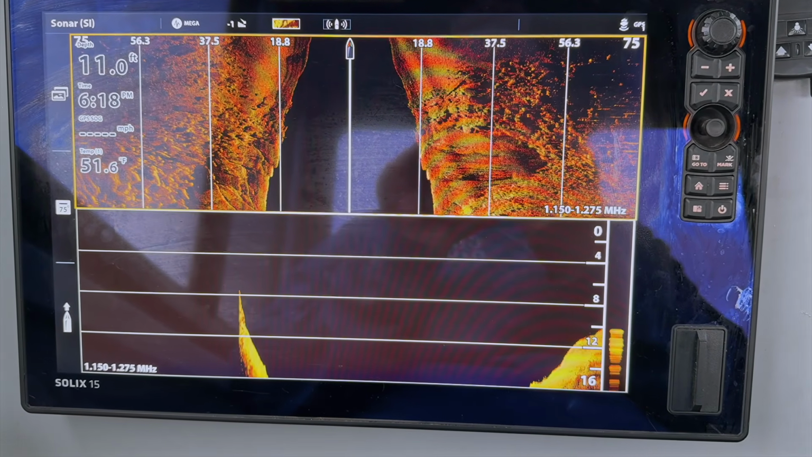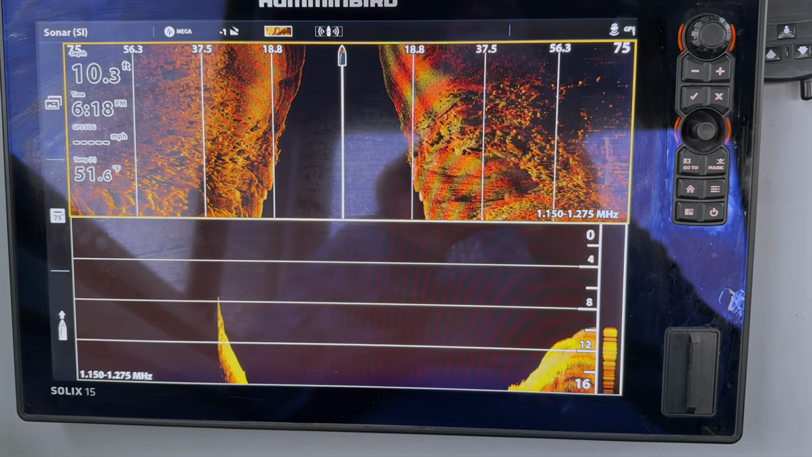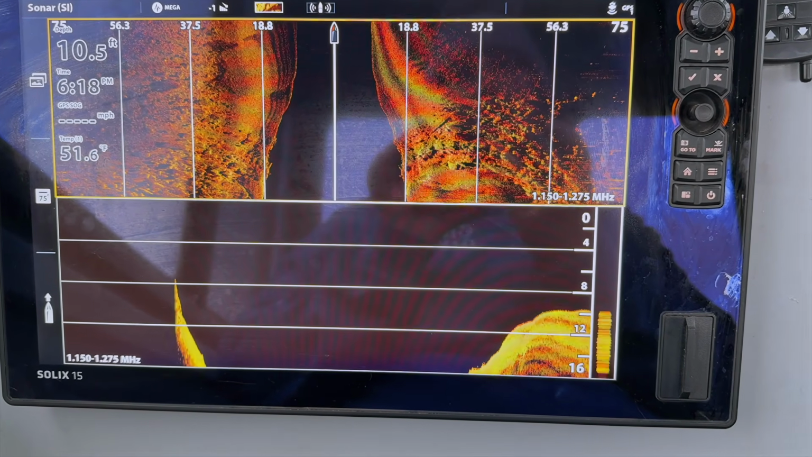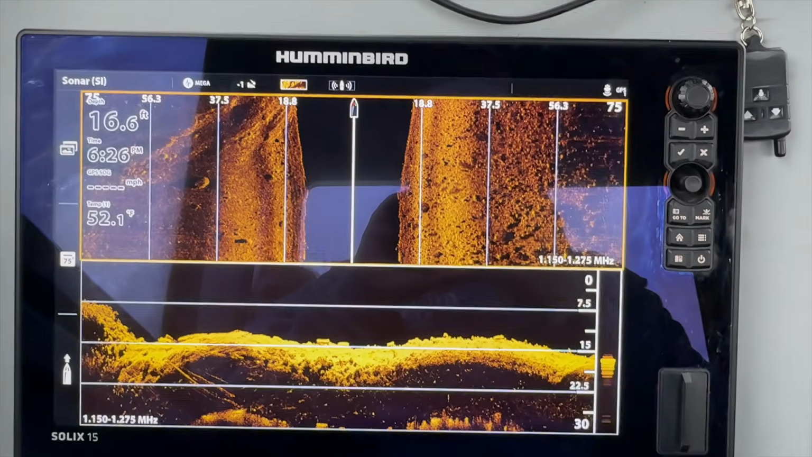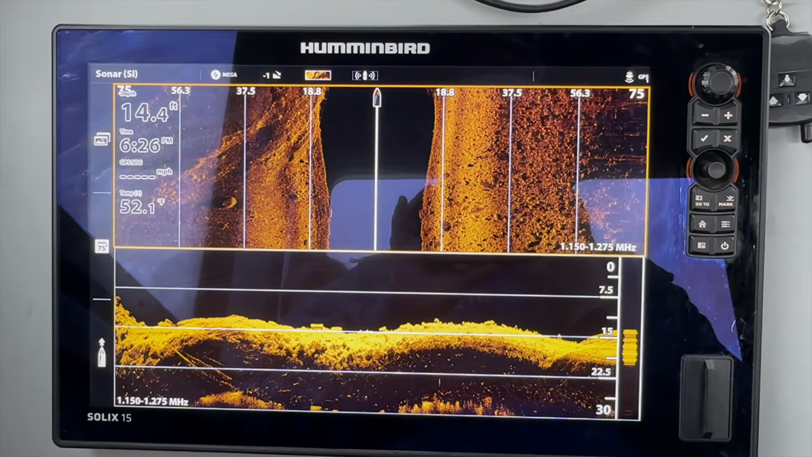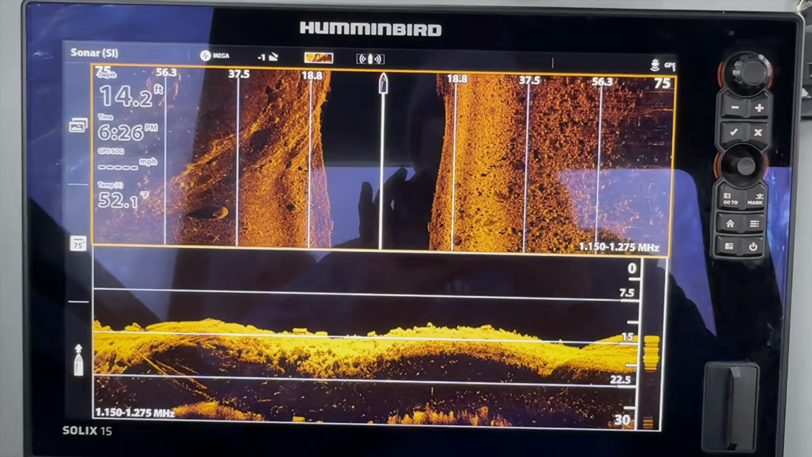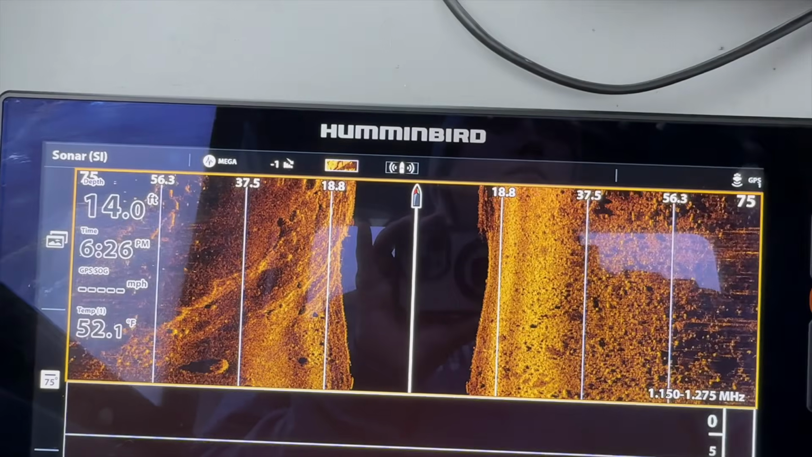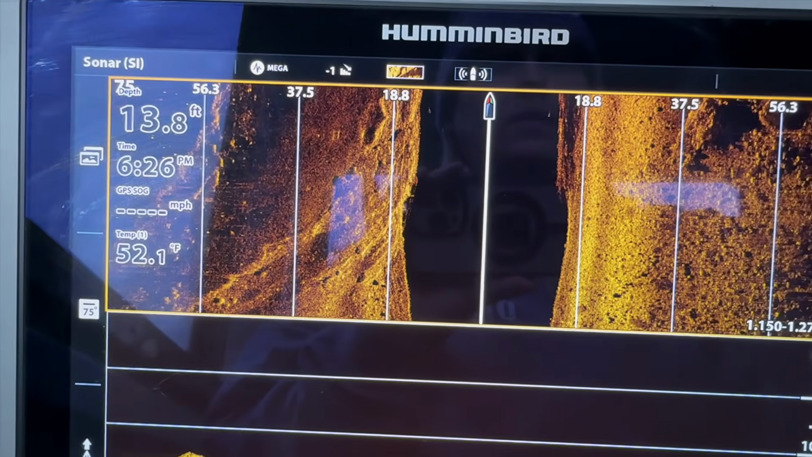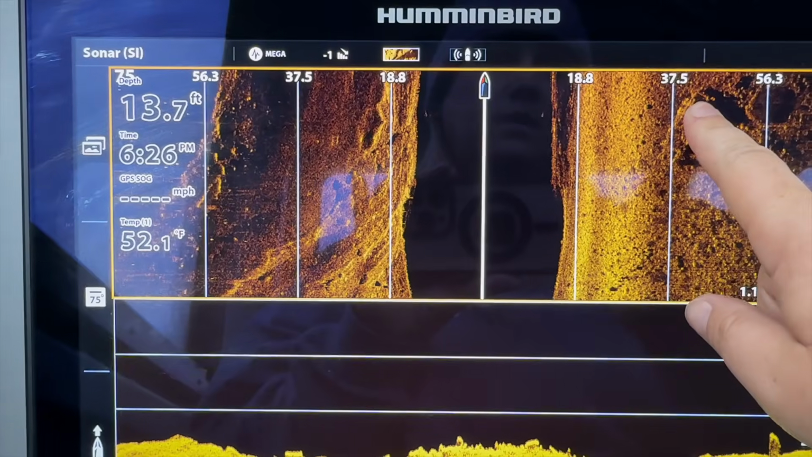So we're actually getting good reading now on her sonar, so that's good. I don't understand why this says 35 feet. There's a car right there. Maybe not. Yeah, it is. No, it's over here.